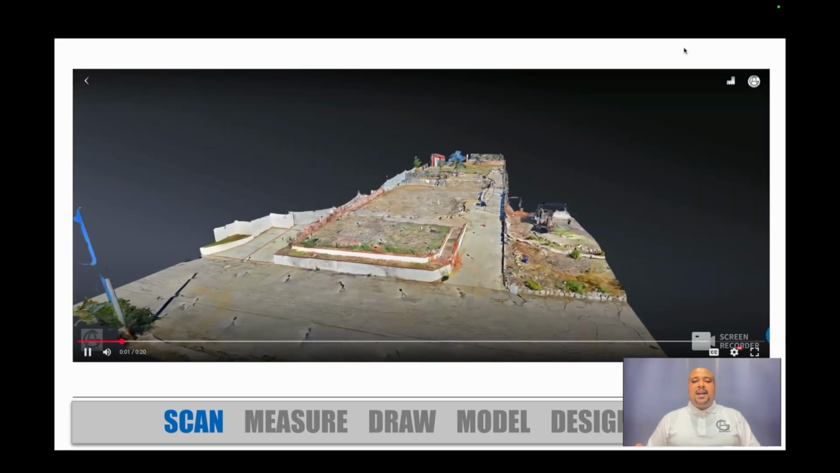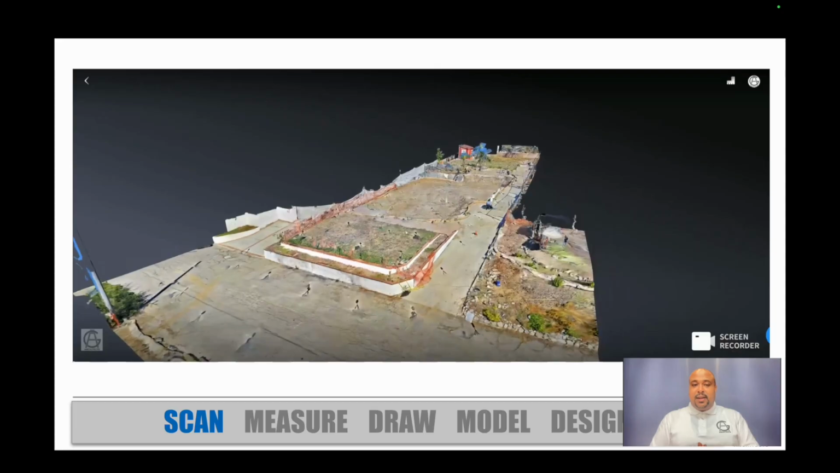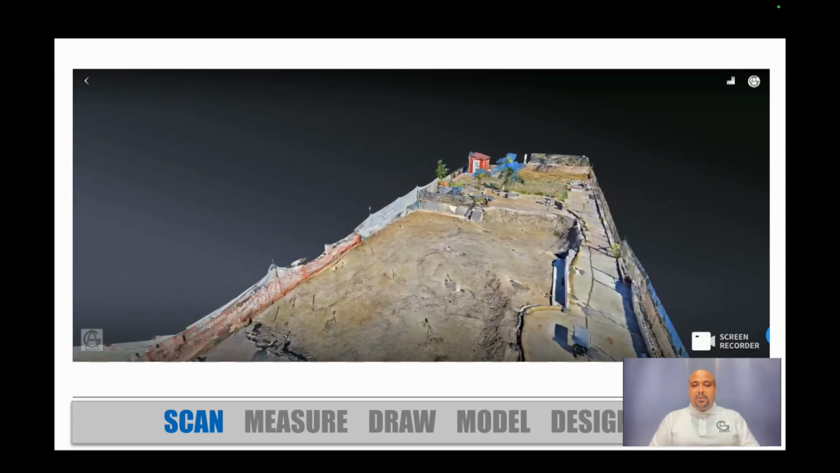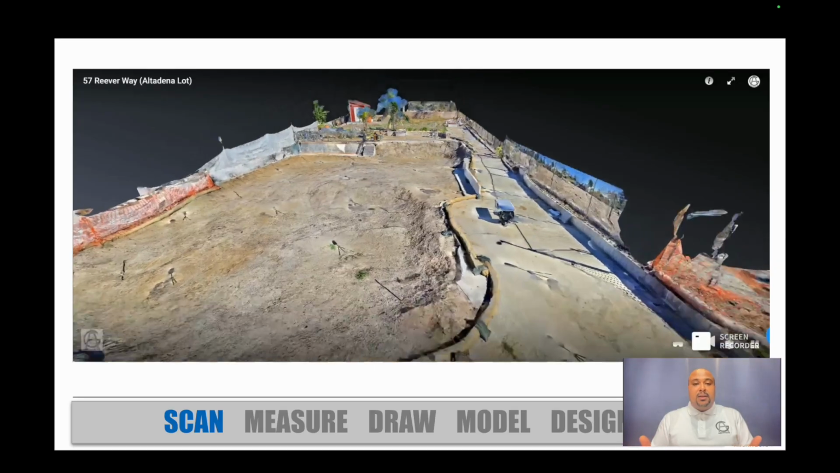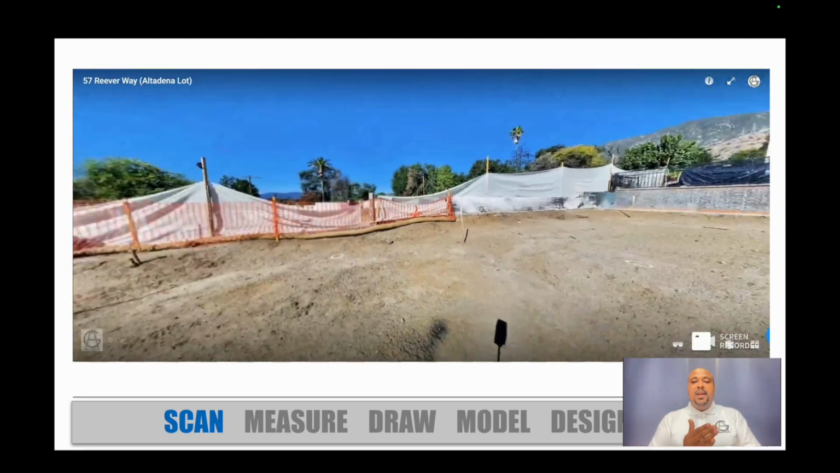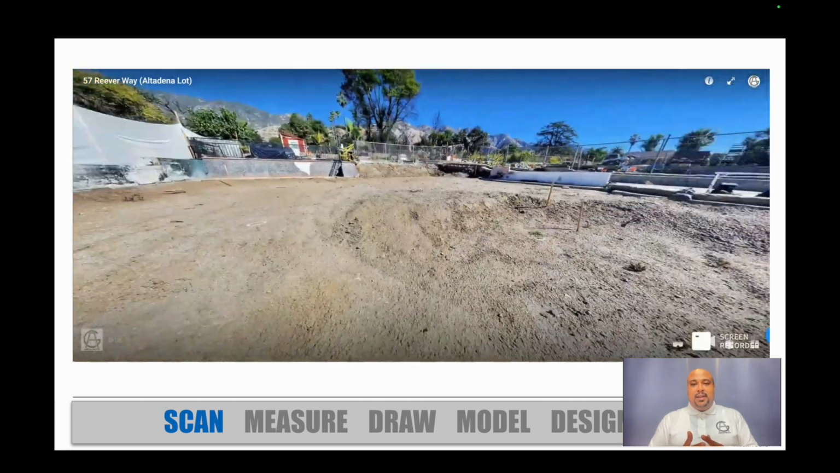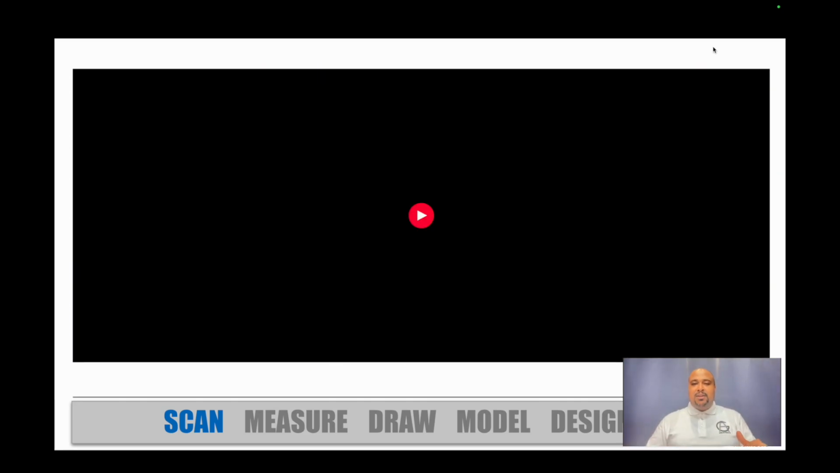Now, it's not just homes you can scan. This is a project now. As an architect, this is unfortunately one of the projects, one of the homes that got burned down in Altadena, and it's just a complete dirt lot. There's no home here. The home has been removed, the foundation's been removed, and I honestly thought that Realsee or the camera would have a hard time connecting each scan to each scan, but as you can see, the end result, it still captured the entire site with all the ups and downs.